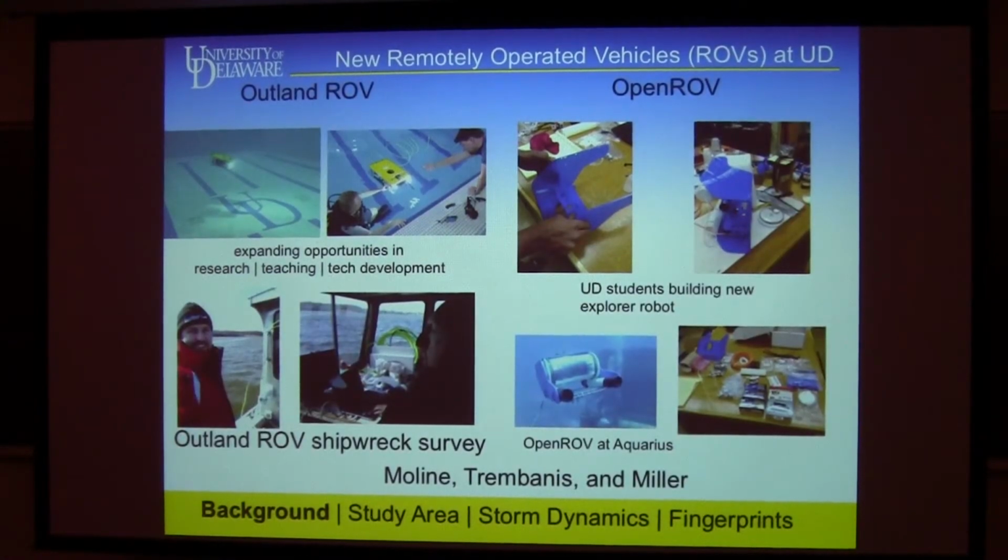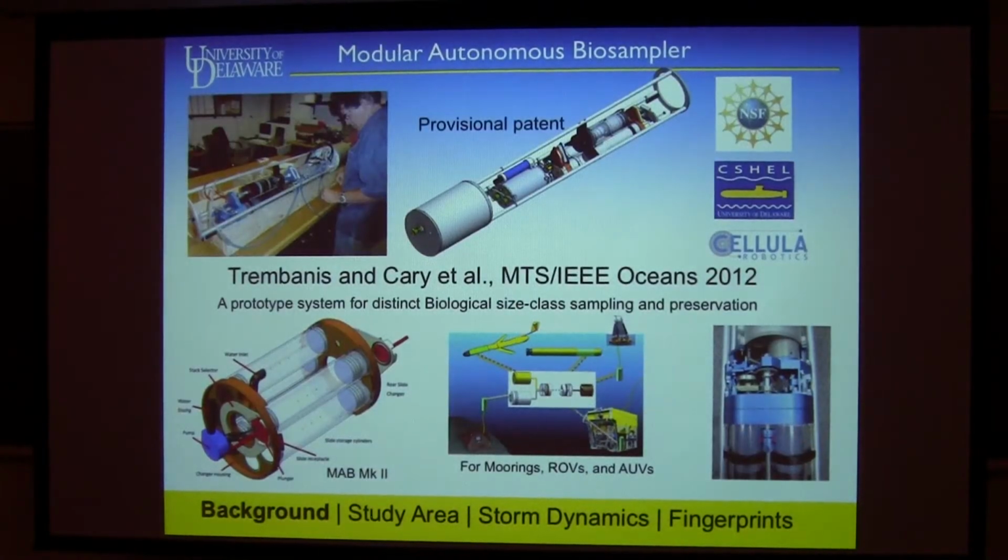One of the other platforms we use is remotely operated vehicles. We've added a recent system, an ROV, just got back from Palau, and we use it on a tether. The AUV is untethered, so the tethered robot allows us to get in and really prosecute targets, to use a military description there. Some are really expensive, but we're also developing new low-cost ones. We've been involved with the Open ROV program. These are small, like $500 kits that you can put together. So we have students put these together and then take them out. We took one down to Aquarius a couple years ago off Key Largo.